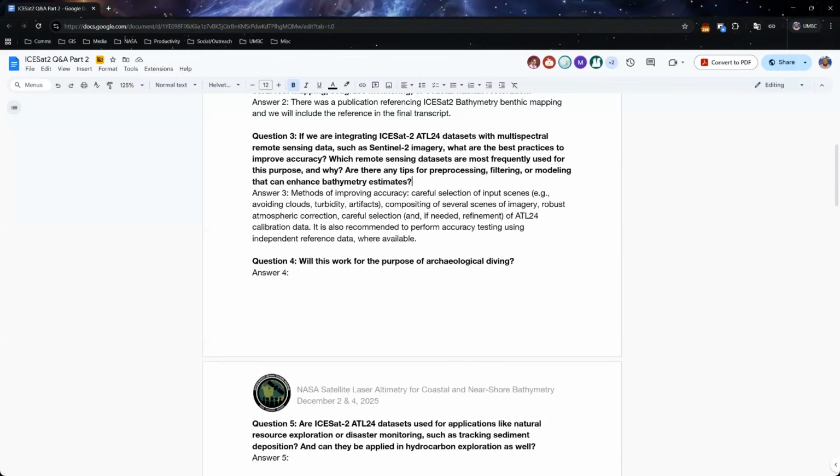I can keep going because I put the first part of the answer in the chat, but maybe Gretchen or others will want to chime in here as well. I think this was covered in part in Gretchen's presentation, but careful selection of the input scenes, trying to find scenes that avoid clouds, turbidity, artifacts. Compositing of several scenes can improve the accuracy. Robust atmospheric correction, which was a step that Gretchen mentioned. And then another thing that we recommend is performing accuracy testing using independent reference data where available, as shown in Gretchen's and Kiana's demos.